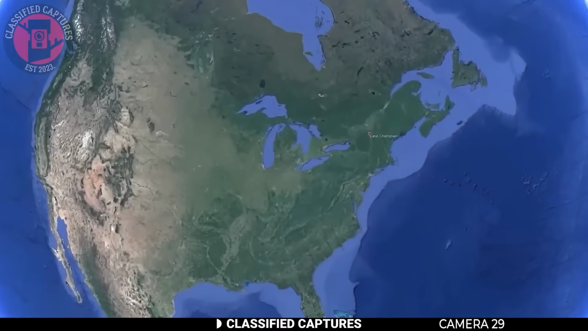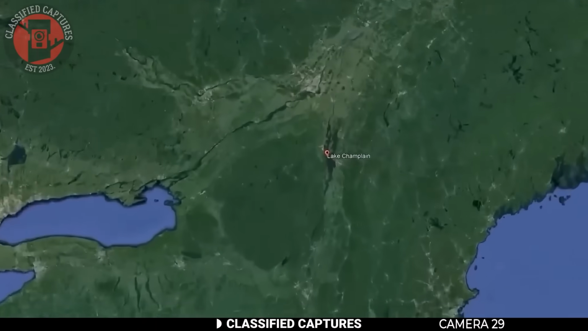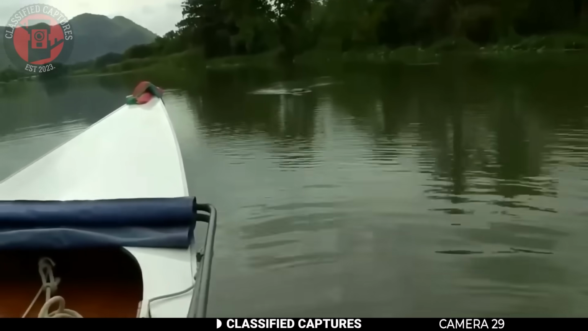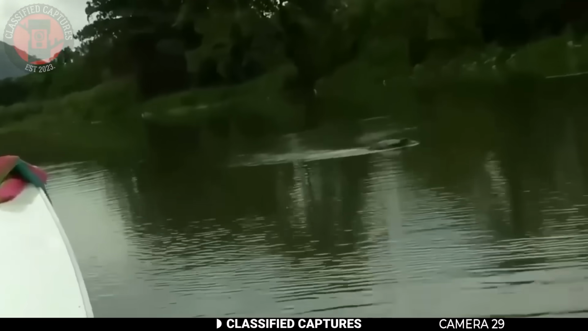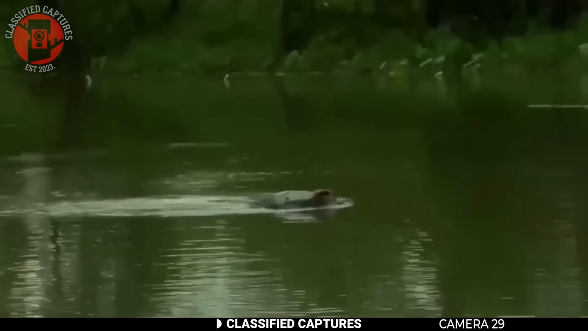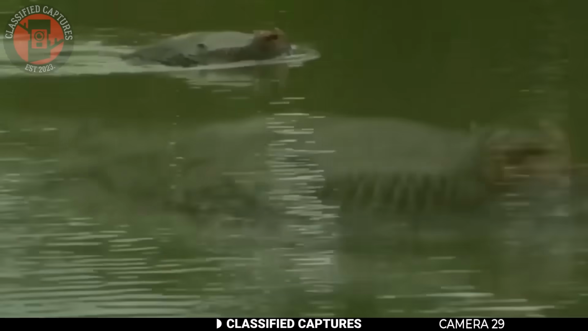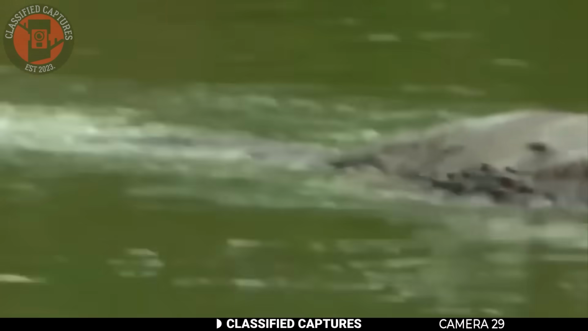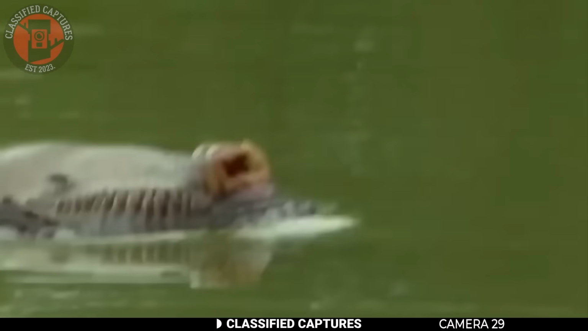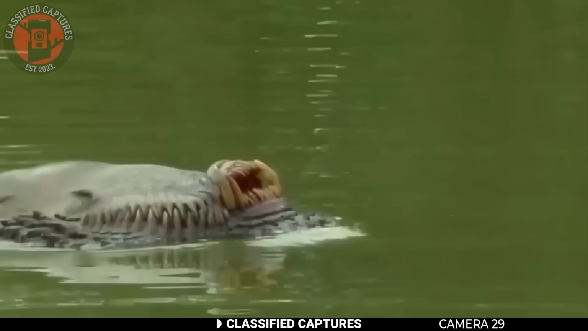This video was taken at Lake Champlain, and it shows something strange. Right there in the water, you can see an odd-looking creature with just the top of its head at the surface. Whatever it is, it's pretty massive, and it moves smoothly through the water, almost too smoothly for any regular animal. Now, let's get this out of the way. This is not a hippo. The shape of the head, especially that long snout, resembles a crocodile or an alligator, but even then, something about it looks off.